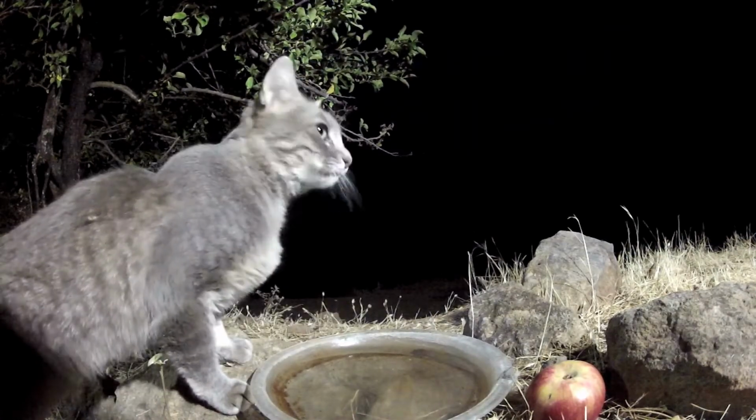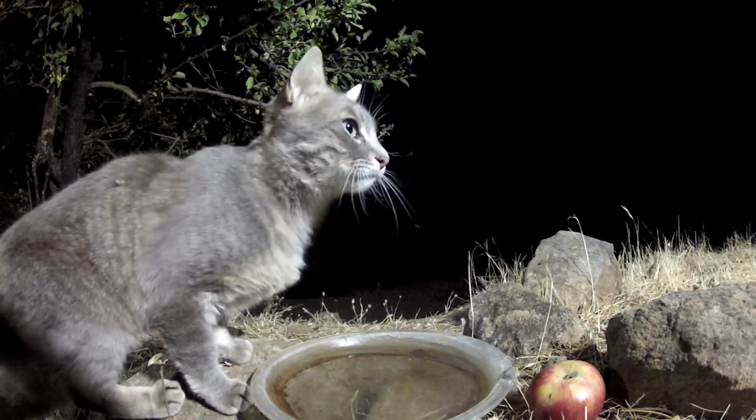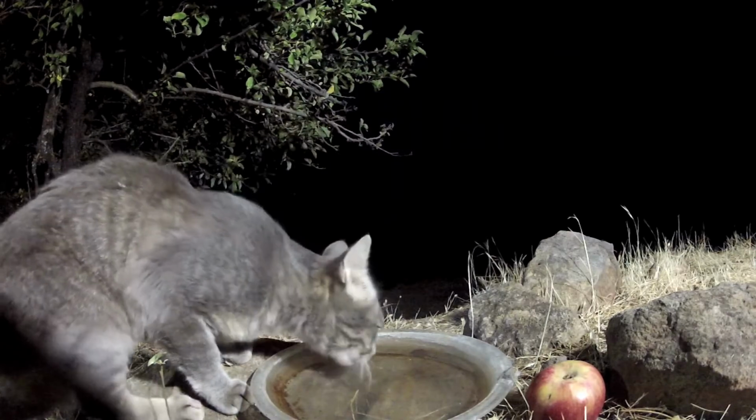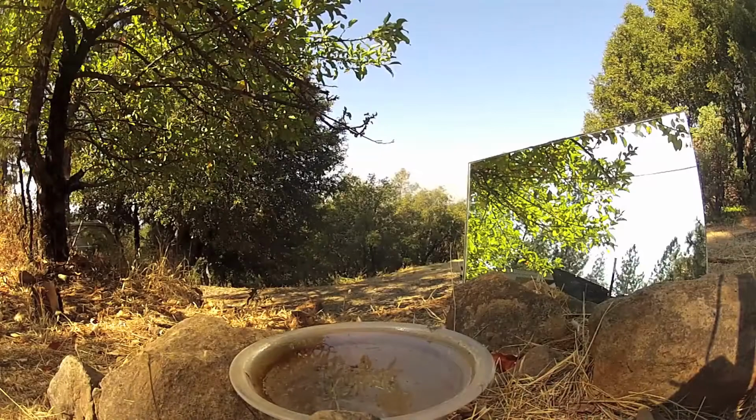I was pleased with my camera's sharp close-ups and wondered how the animals would react to seeing themselves in a mirror. The water dish was the ideal location. My neighbors had the mirror and the enthusiasm.